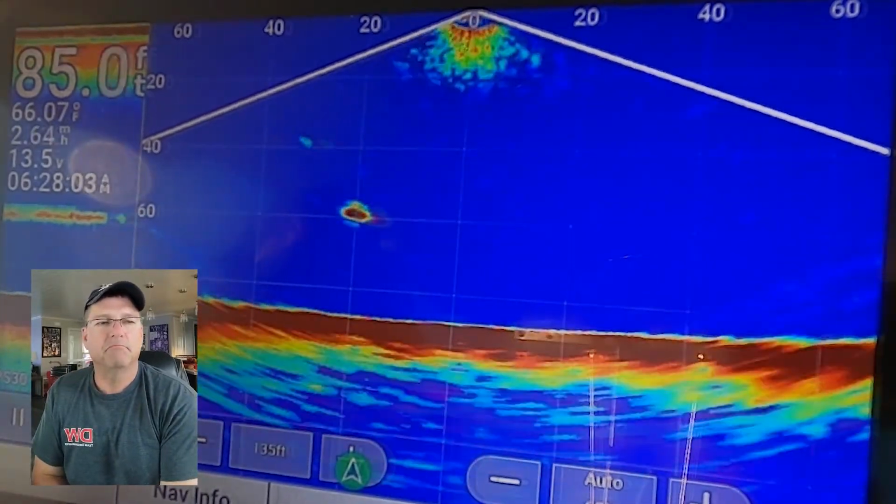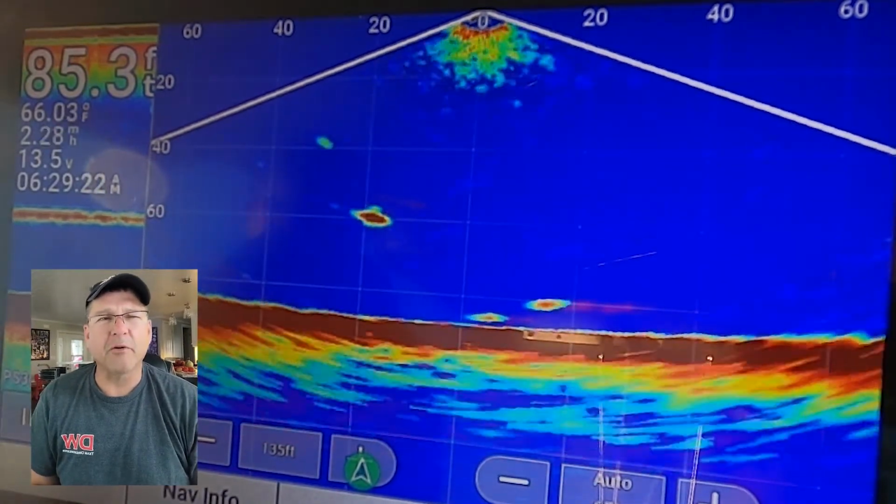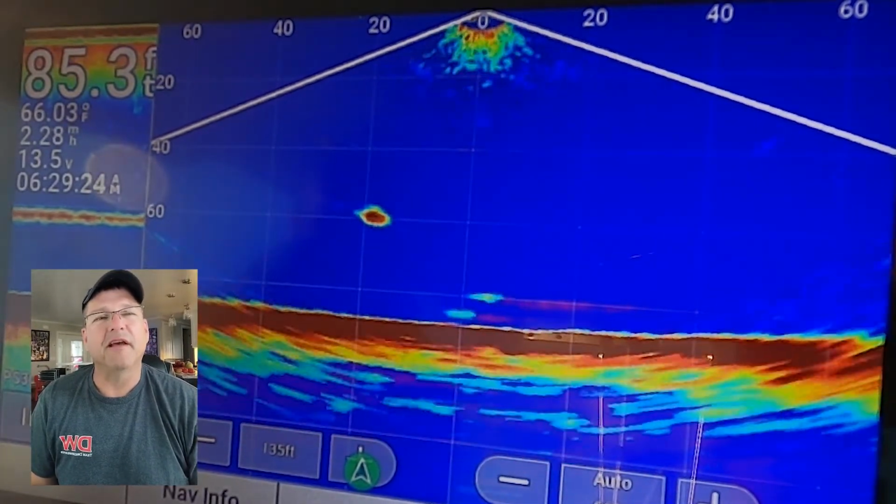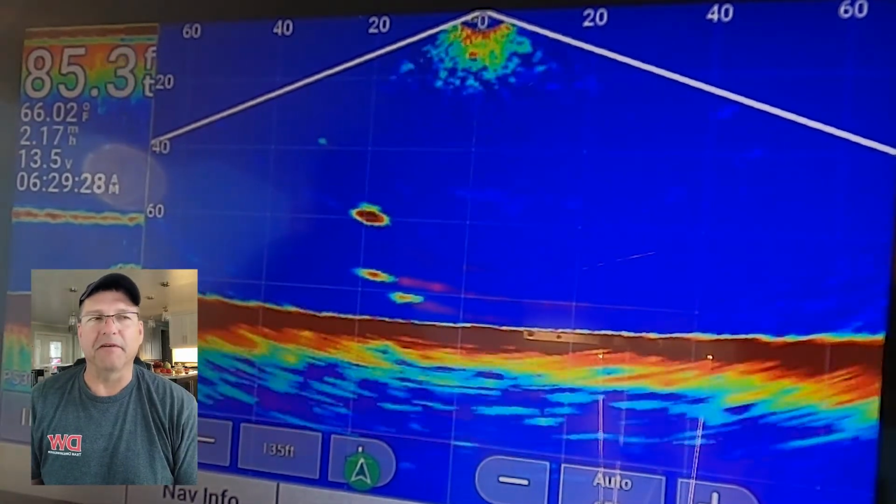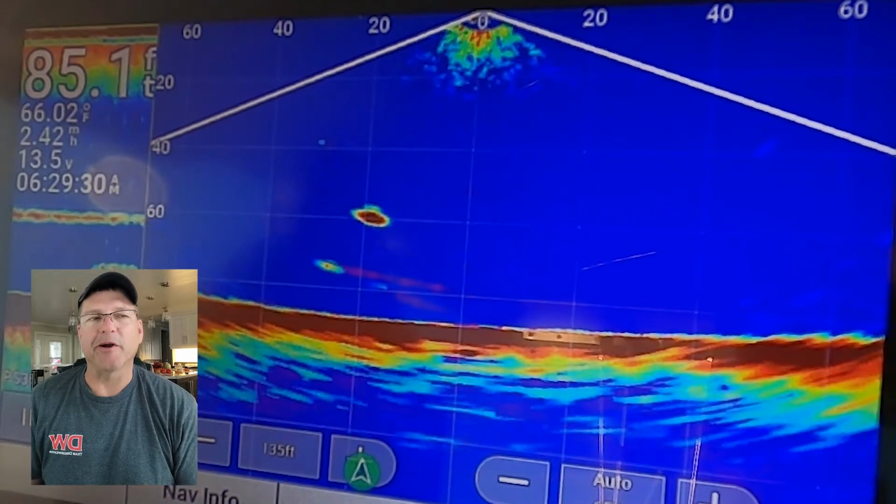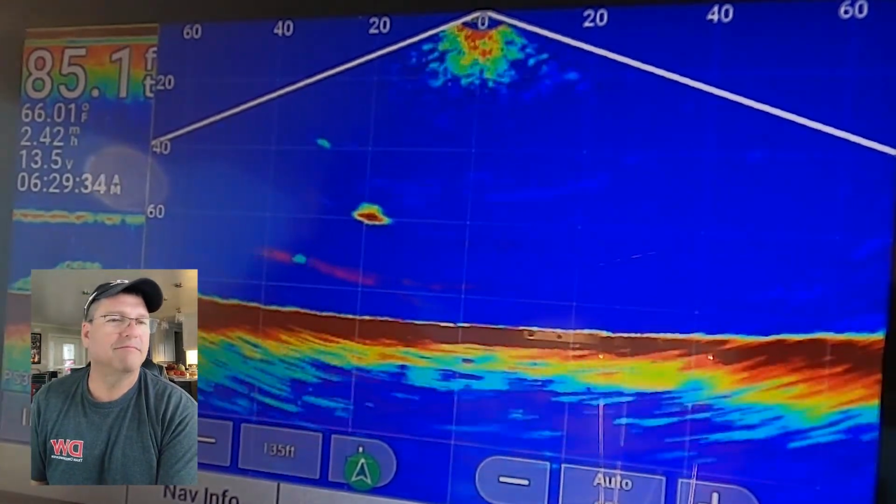So here you'll see a couple fish coming in the bottom. And I know the location we were fishing at 85 feet. Those are Lakers. We were hunting fish. This is a shallow area. It's warm. Definitely Lakers. That's why we weren't down there.